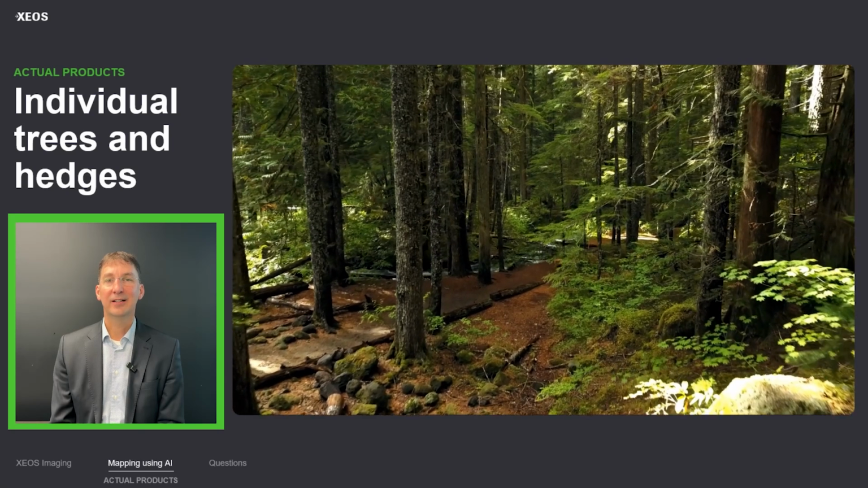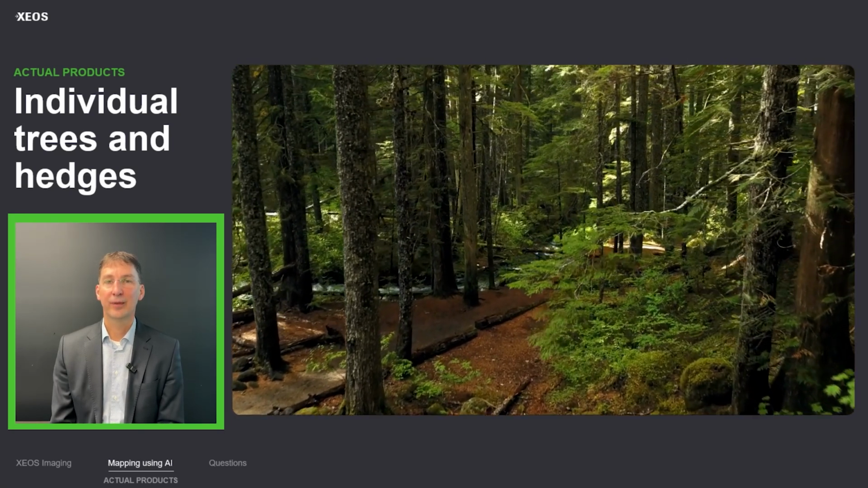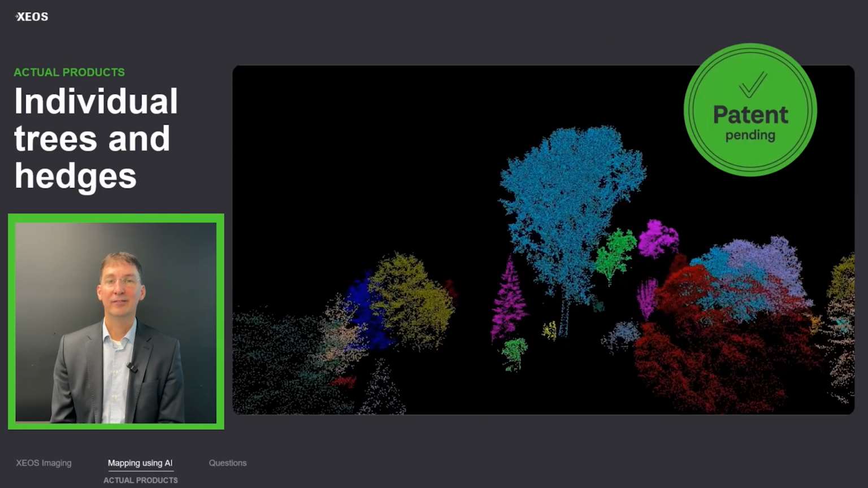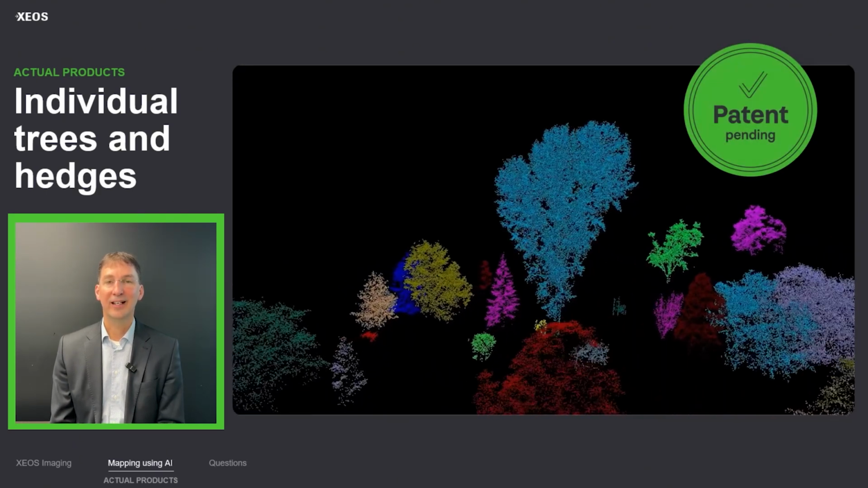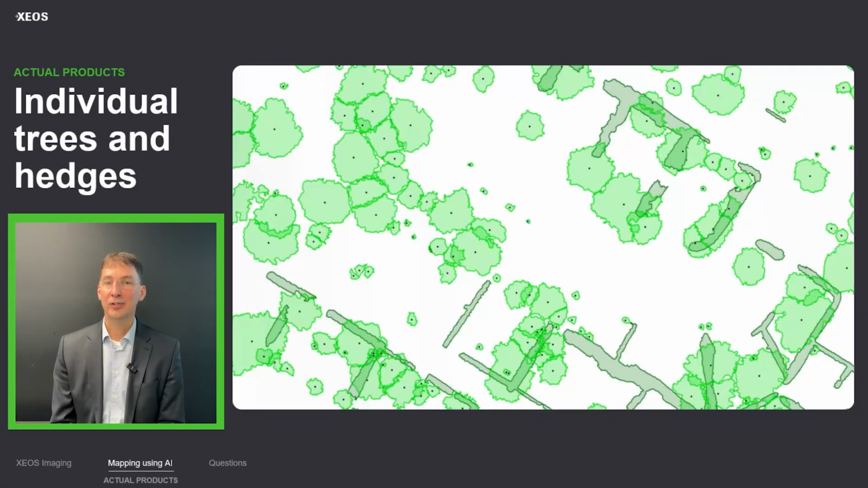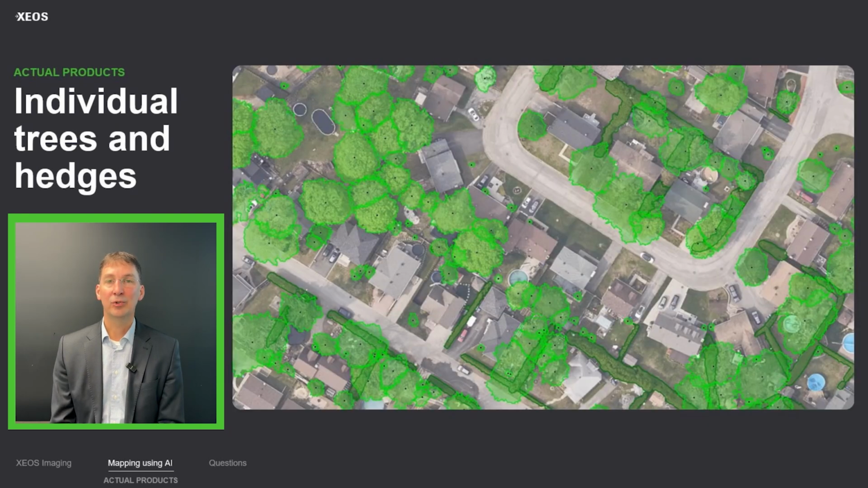Another product is individual trees and edges. By artificial intelligence, we have developed a model that can segment or separate each tree, isolated or in a tree stand, and by that we can then isolate and map each tree individually, and we can add some features or attributes like height of the tree and area of the crown of the tree.